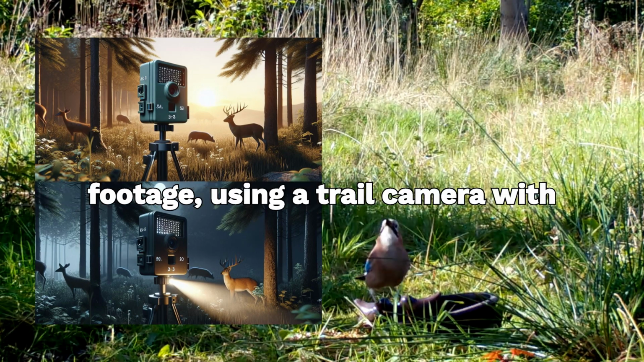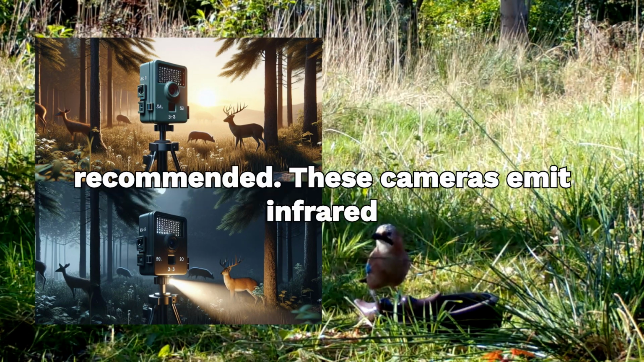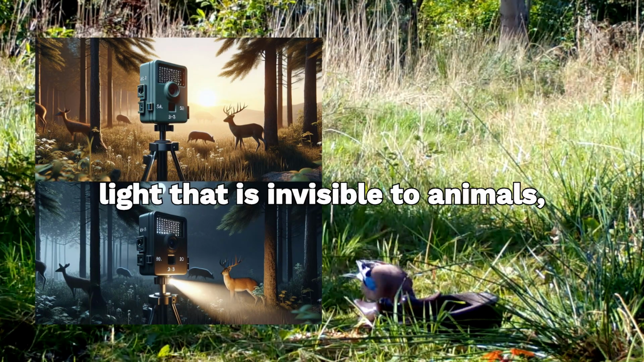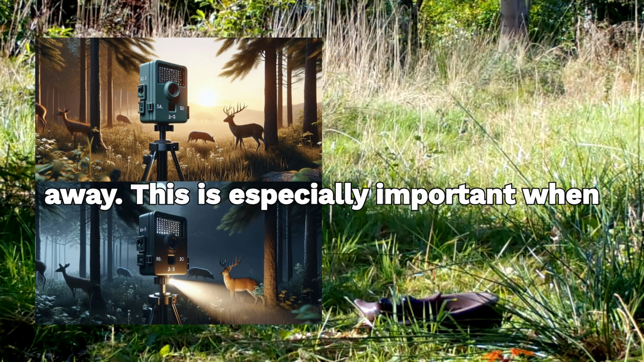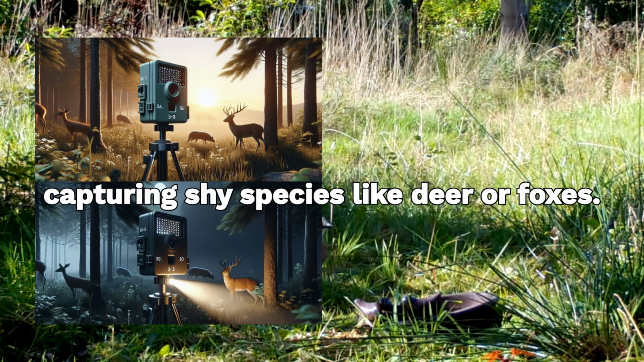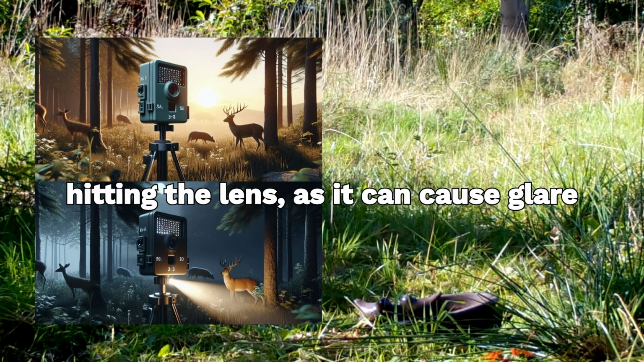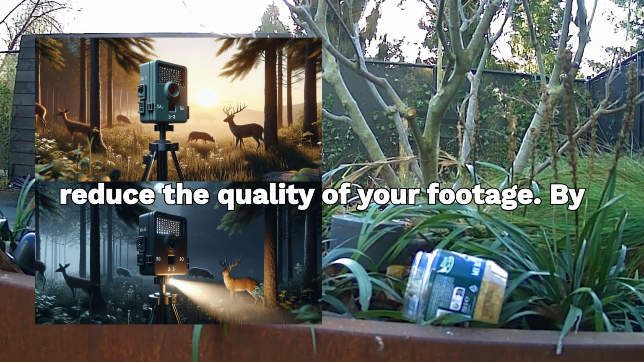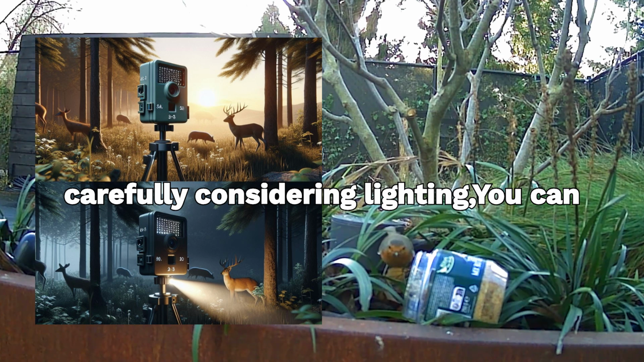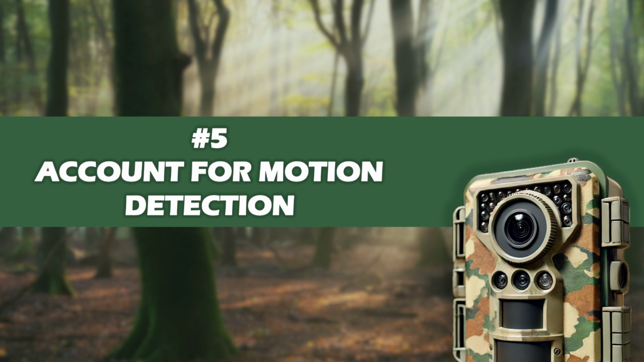For nighttime footage, using a trail camera with infrared or no-glow technology is highly recommended. These cameras emit infrared light that is invisible to animals, ensuring they aren't startled or scared away. This is especially important when capturing shy species like deer or foxes. Additionally, avoid direct sunlight hitting the lens, as it can cause glare or lens flares, which significantly reduce the quality of your footage. By carefully considering lighting, you can achieve sharp, well-lit footage during both the day and night.